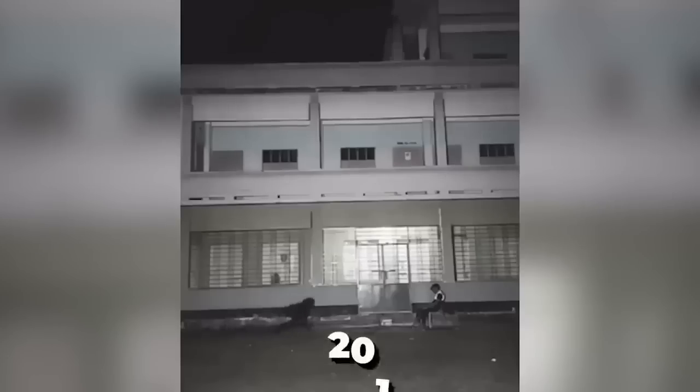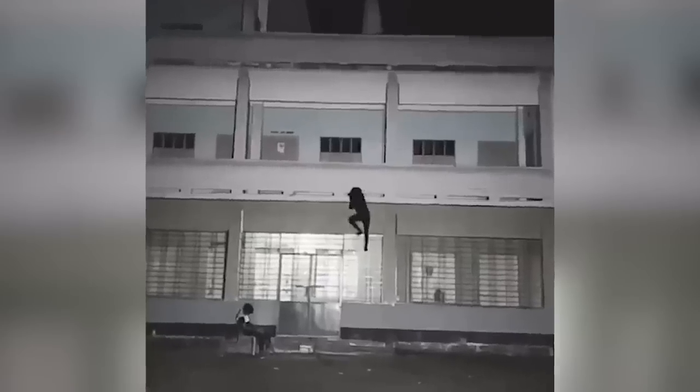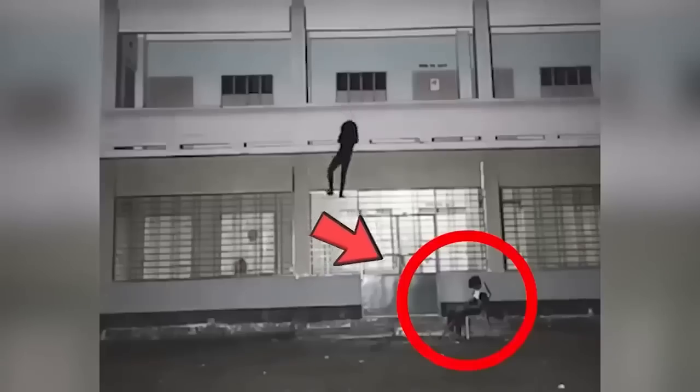This clip was recorded in 2018 and was posted on the internet with a caption saying, "Ghost caught on camera." However, if you look closely, it only looks like a kid trying to sneak into a home. And then there's another kid sitting there. And not just that, we see a ghost walking on the roof too. So what do you guys think? Isn't that creepy?